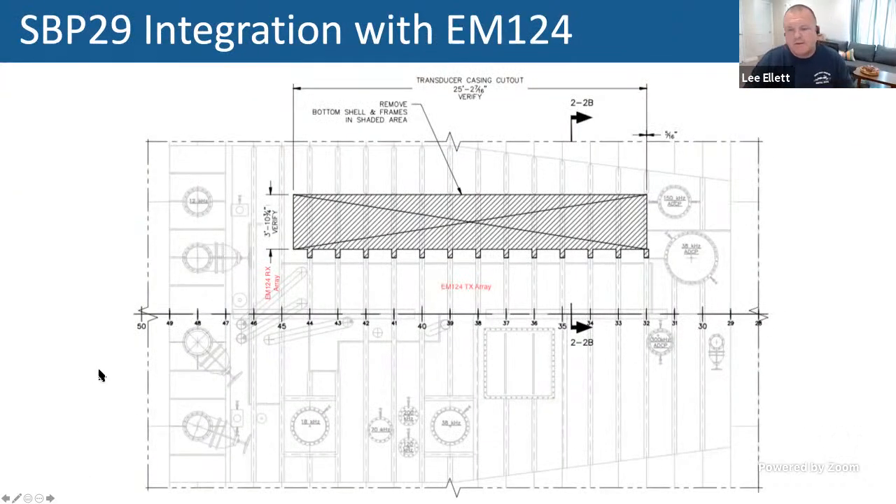And next, how this works: we have the EM124 array, and you have to have an EM124 to get the SBP29. So you have to upgrade to that. These are the drawings from Gloston, where this is the cutout for the SBP29 casing. We did not replace the array, so it's the same EM122 array we have, with the electronics upgrade, now an EM124.